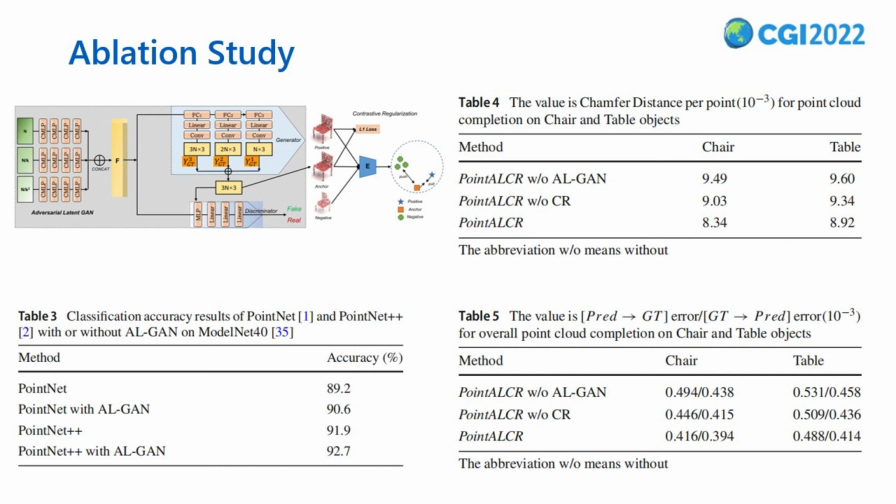In Tables 4 and 5, we compare the chamfer distance, prediction to ground truth error, and ground truth to prediction error between with and without AL-GAN or CR. The results show that on all 3 metrics, the network with AL-GAN or CR is better than those without. This indicates that with the enhancement of latent features extracted by AL-GAN and contrastive regularization, the generative ability of the GAN-based point cloud completion network could be improved.